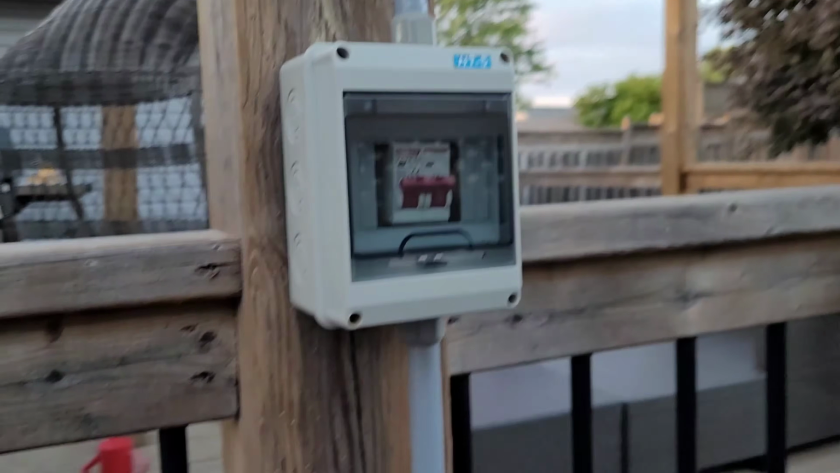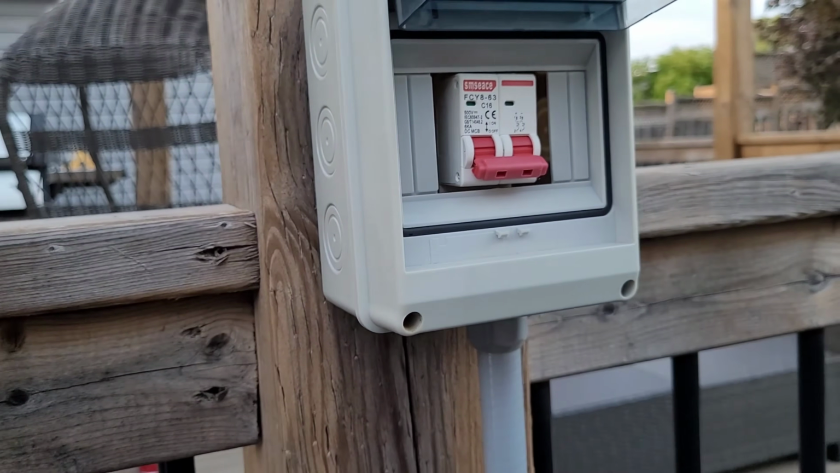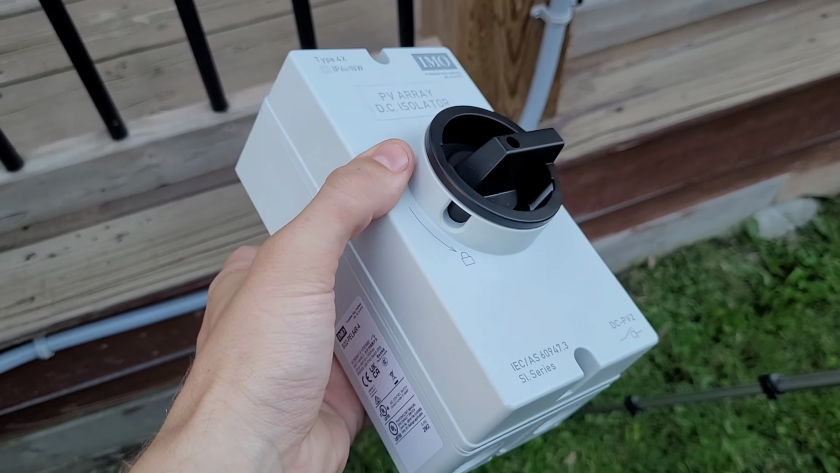Okay, well, it's finally time to change out this breaker. I think I've pushed my luck on this long enough. Like I said, it was getting pretty hot. I asked you guys in the last video if you had a better recommendation, and a lot of people mentioned this. This is the IMO solar isolator, so it's good for up to 32 amps and 1,000 volts DC.